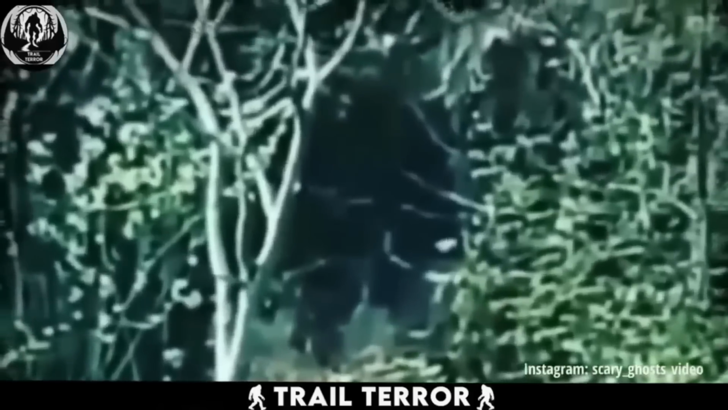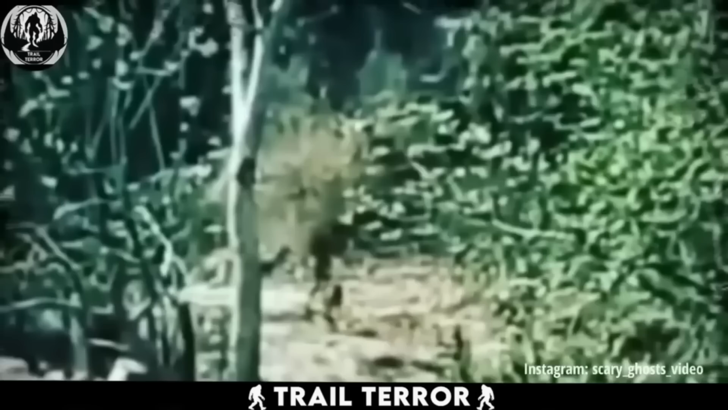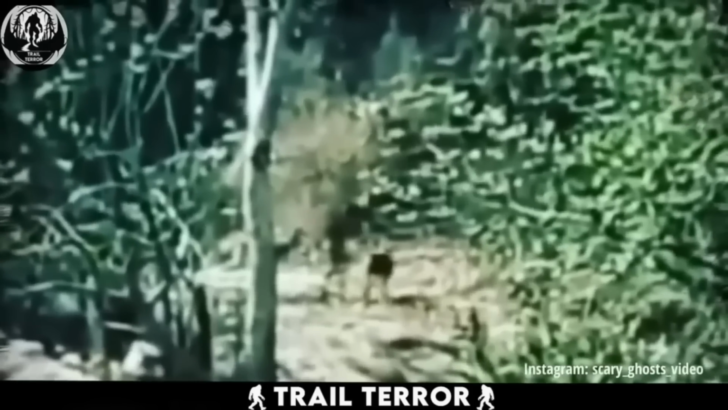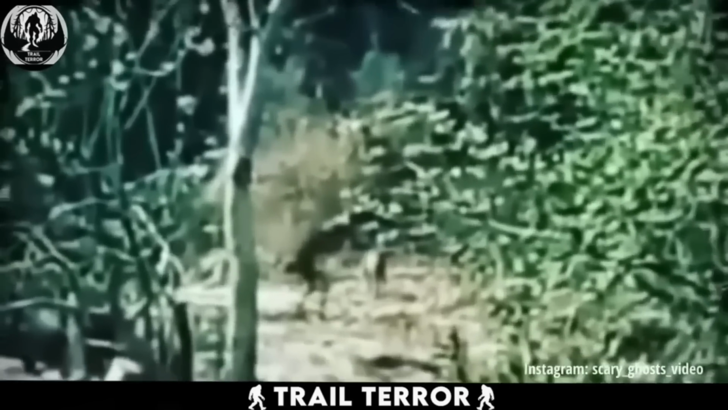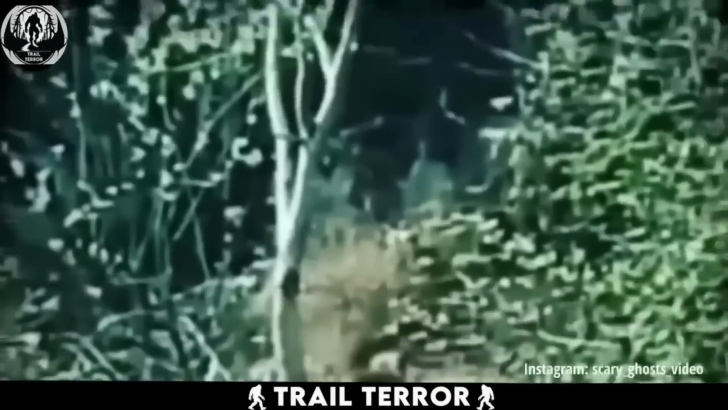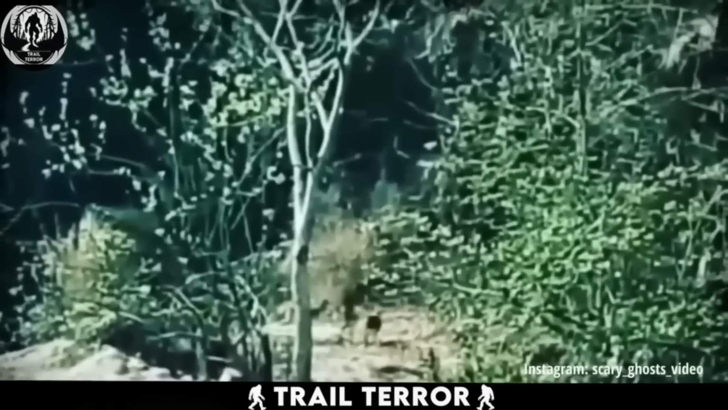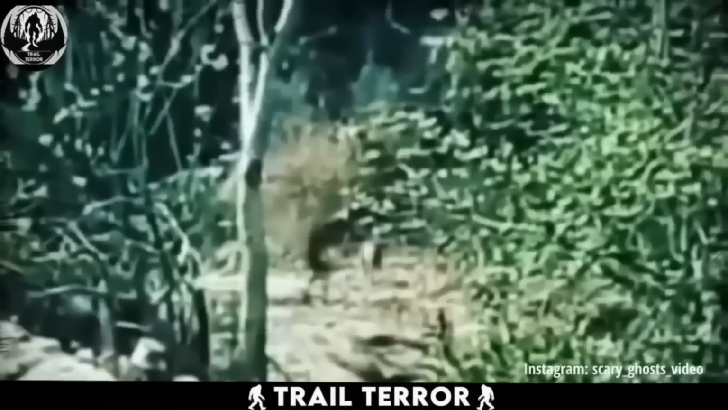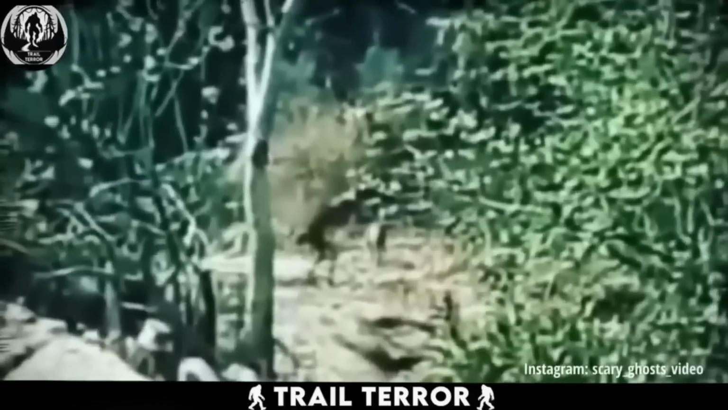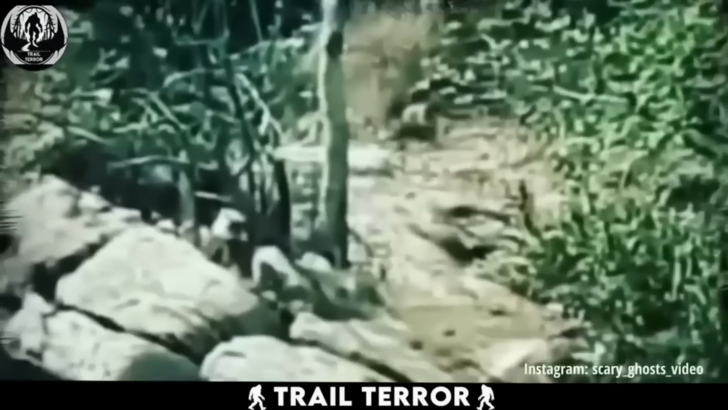Initially, it could be mistaken for a shadow cast by branches or foliage. However, in the video, when an animal, likely a dog, approaches, the figure appears to move. It bears a humanoid appearance with slender legs and a hunched-over body, resembling the silhouette of a petite person. As the dogs pass by, the figure mysteriously vanishes into thin air, leaving us confused and unsettled.